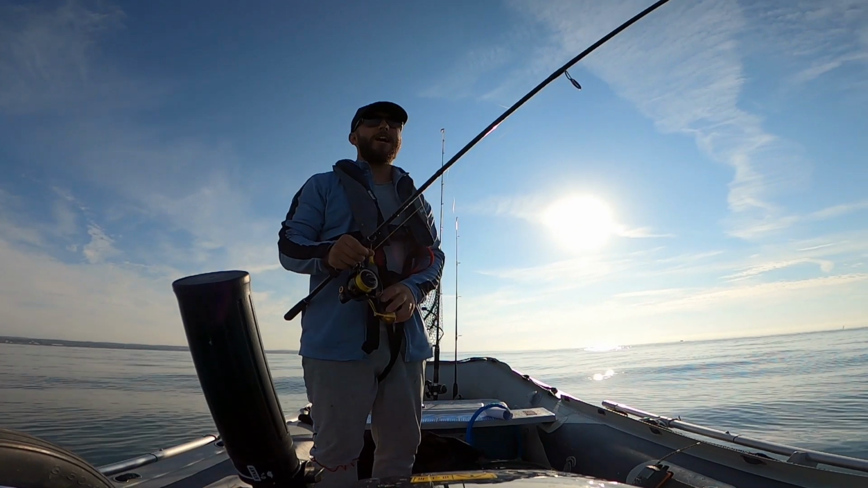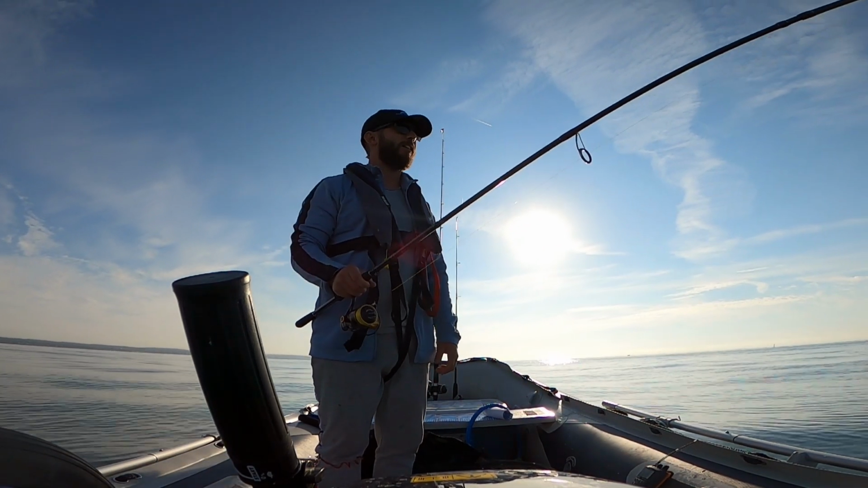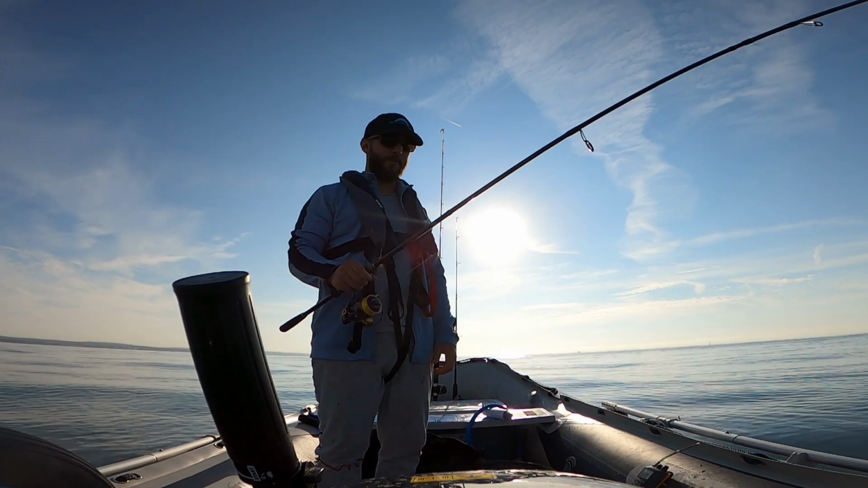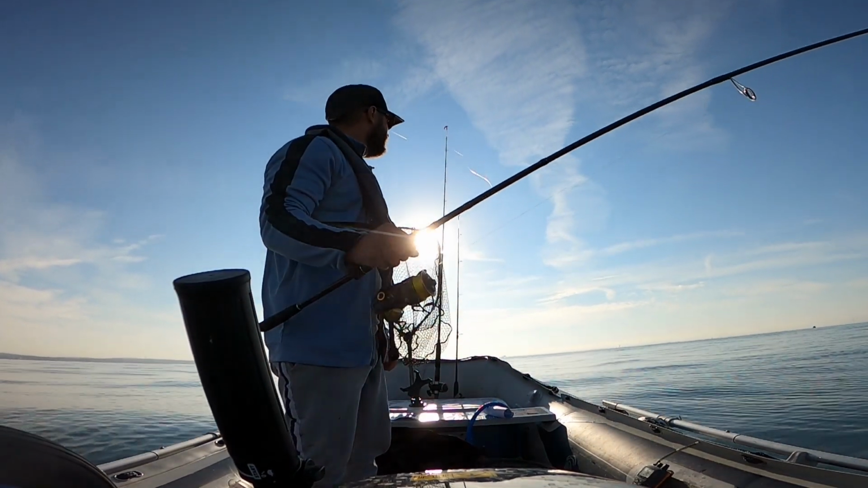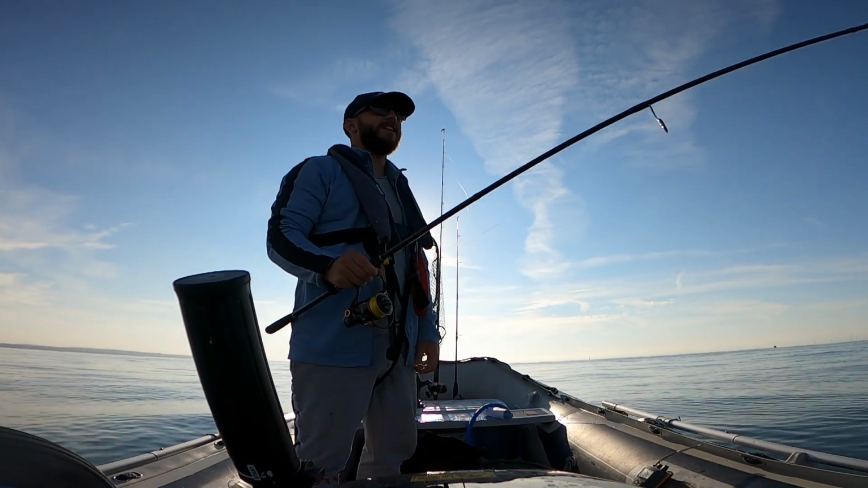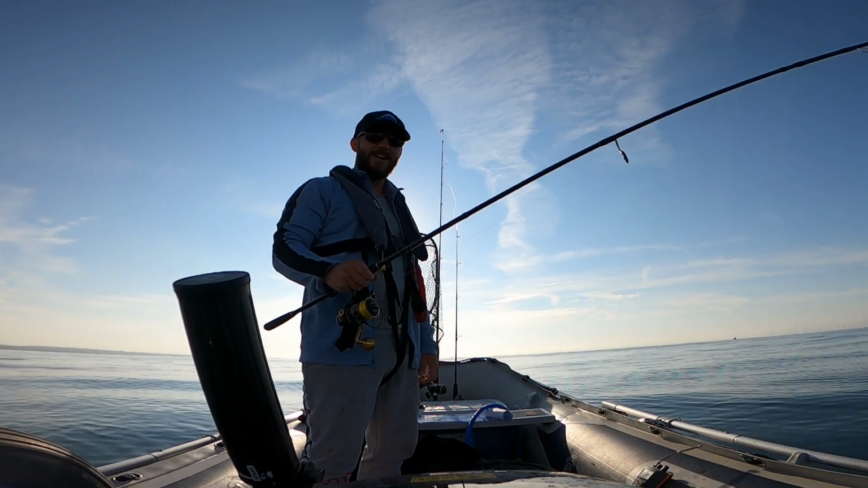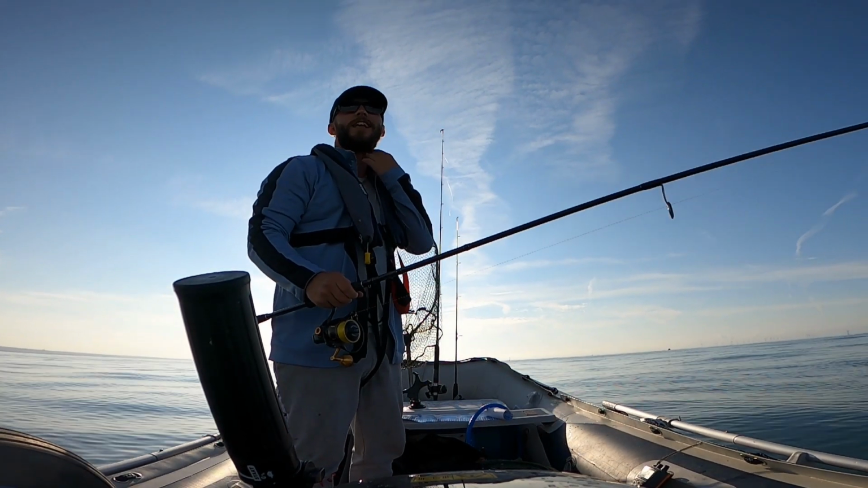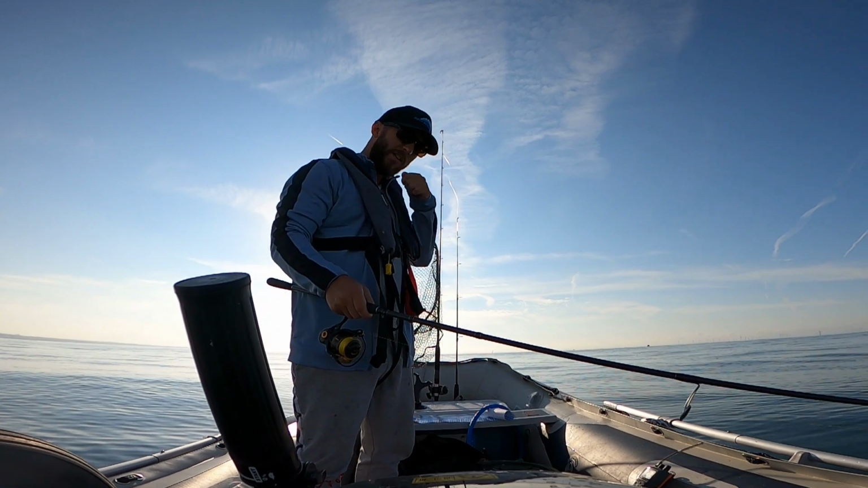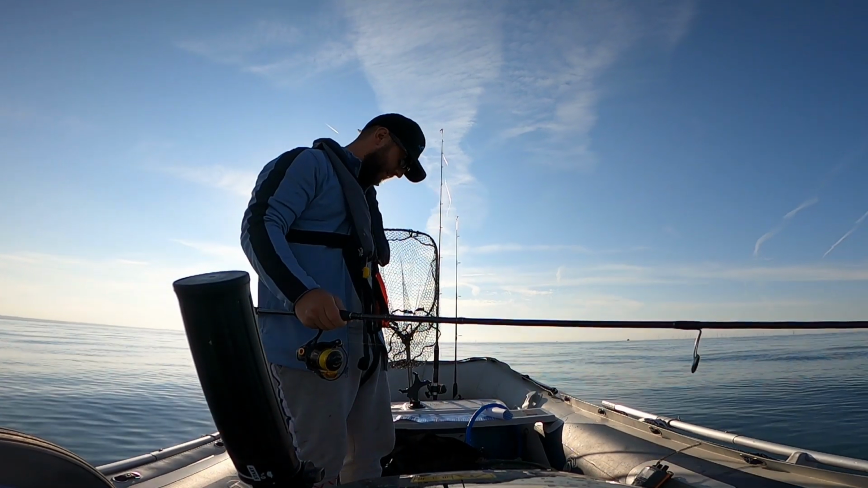So it hit like an absolute train. He must have had some energy in him, that boy, mate, because he was going some. But yeah, a little codling, so happy with that. So we're gonna do another drift. And that was over the wreck. That wasn't over the bit of reef that I was fishing.